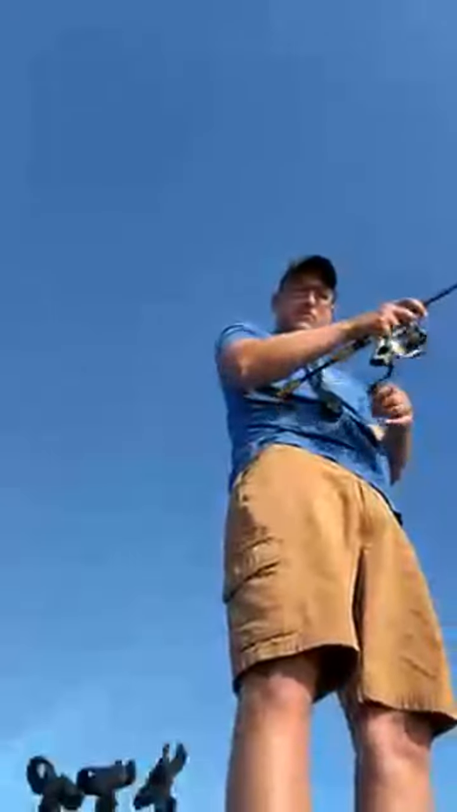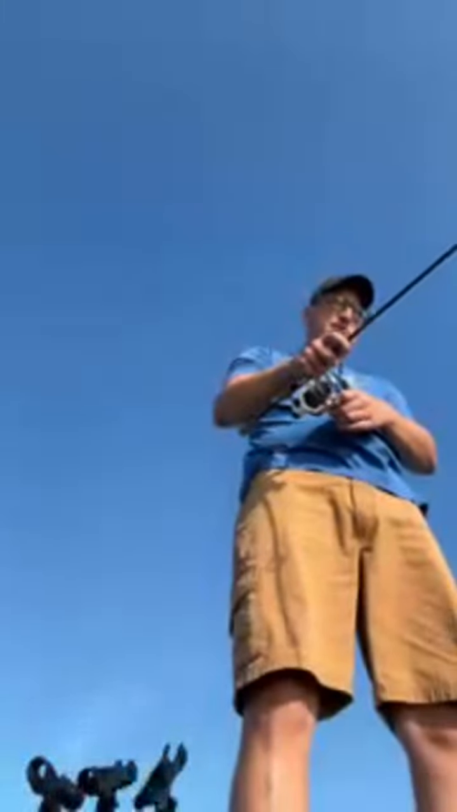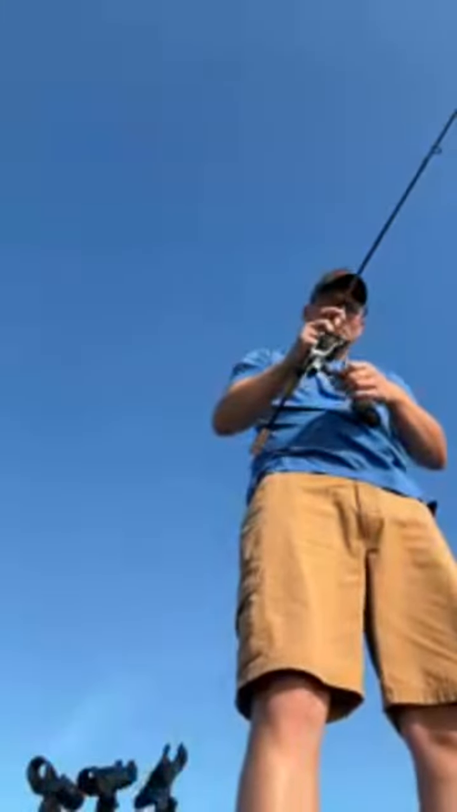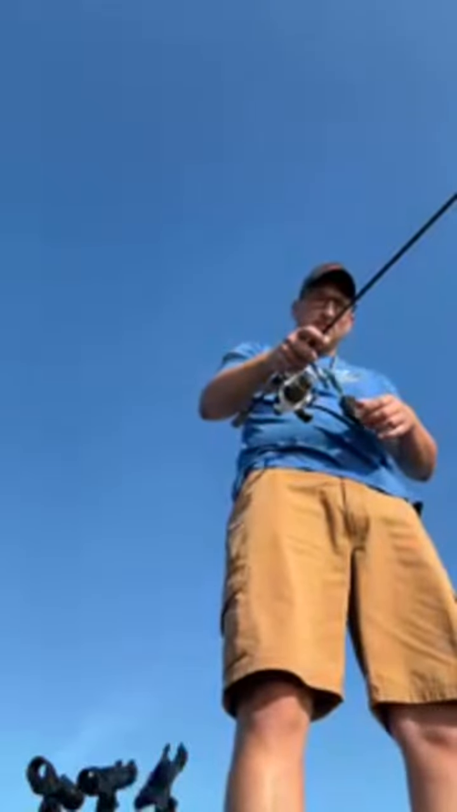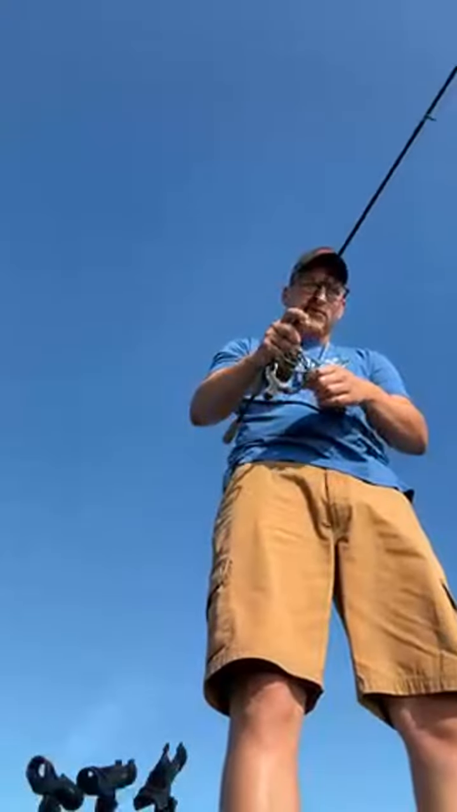Just behind them a little bit now. Oh, he's already coming up to it. These fish aren't stupid. You could literally see him on the live scope just spin circles around that jigging rod.